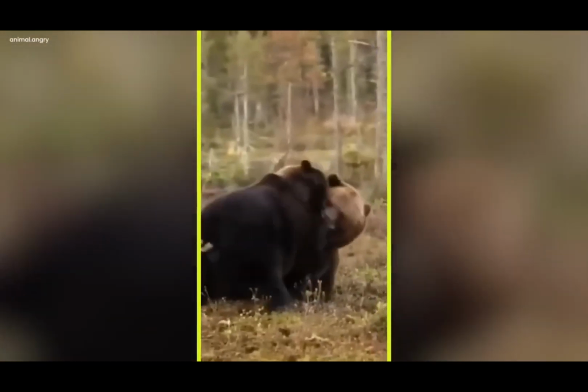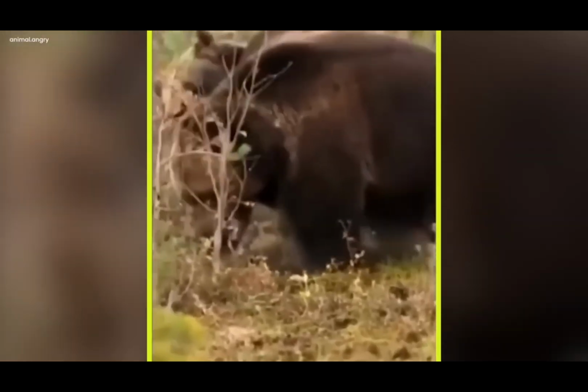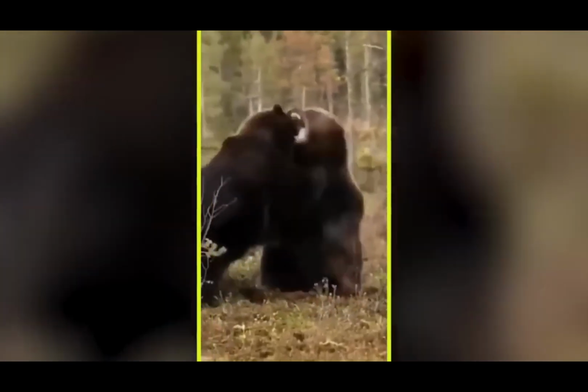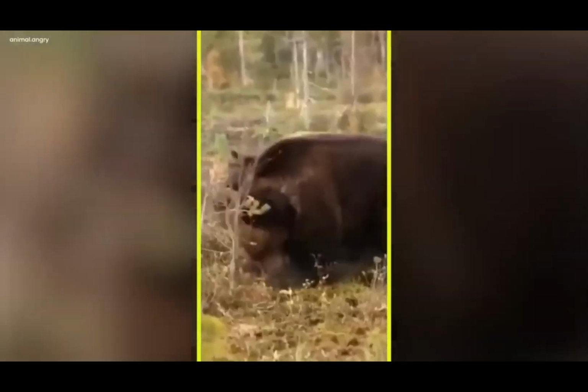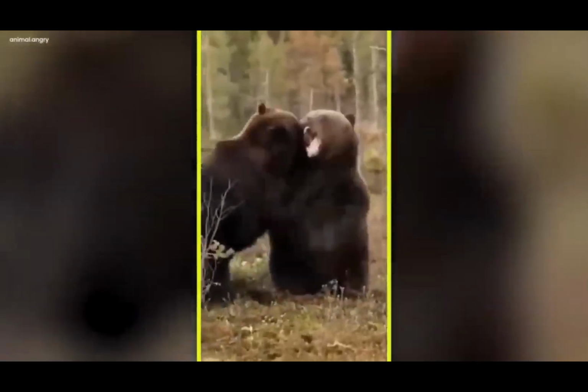Each bear was determined to prove their dominance over this lush and mysterious home. Leaves rustled and branches shook as they collided, sending echoes of their ferocious fight through the jungle. The birds in the trees took to the sky, their wings beating in an unmelodious frenzy. Other creatures galloped away, fleeing the explosive spectacle of these giants colliding.